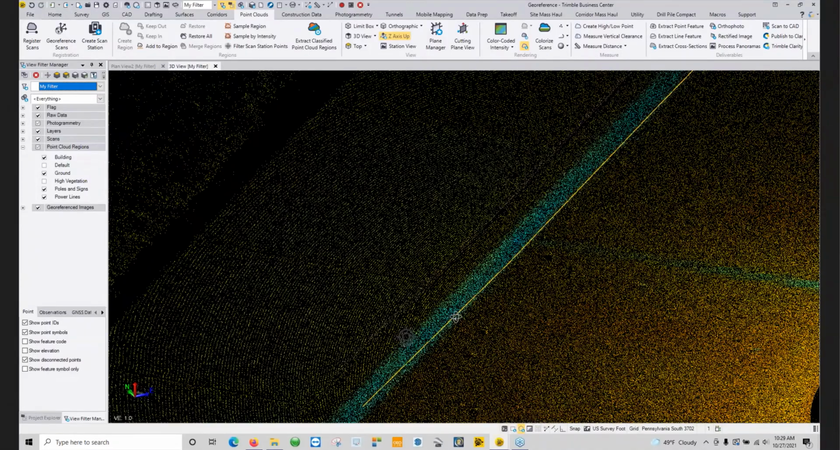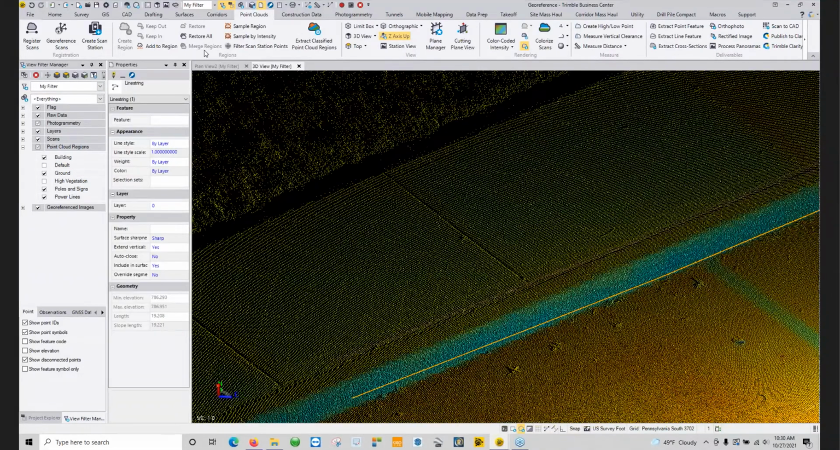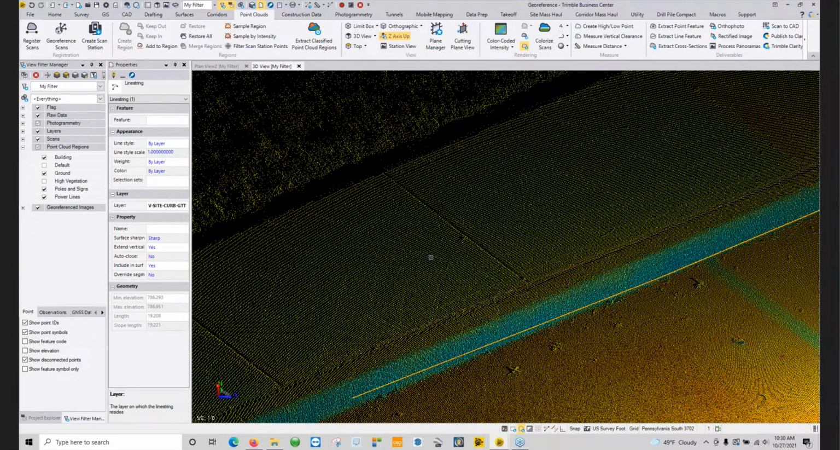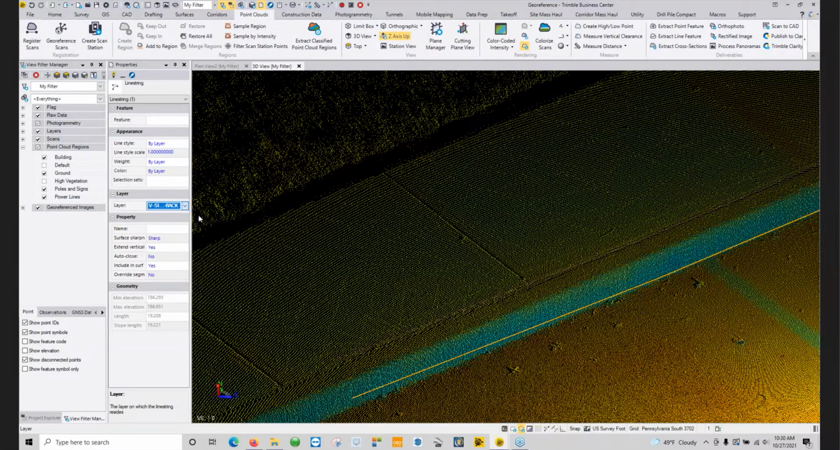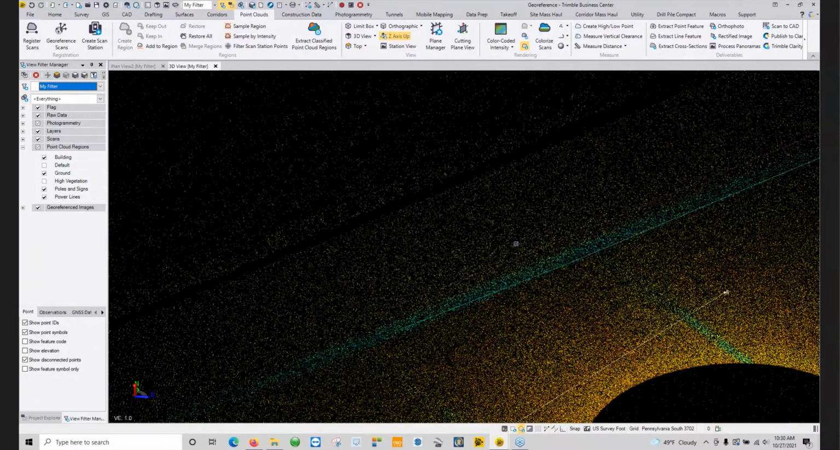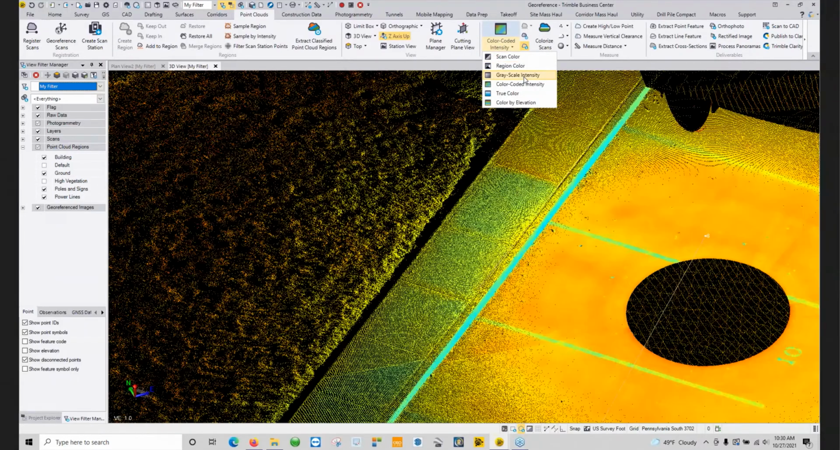The other line string was set to 0, so I'll just go to the properties of that line and change its layer to where it needs to be. Actually, I messed up on the first one. Actually, yeah, so I need to change this one to being my back of curb. And there's my two curb lines drawn in through the automatic extraction.